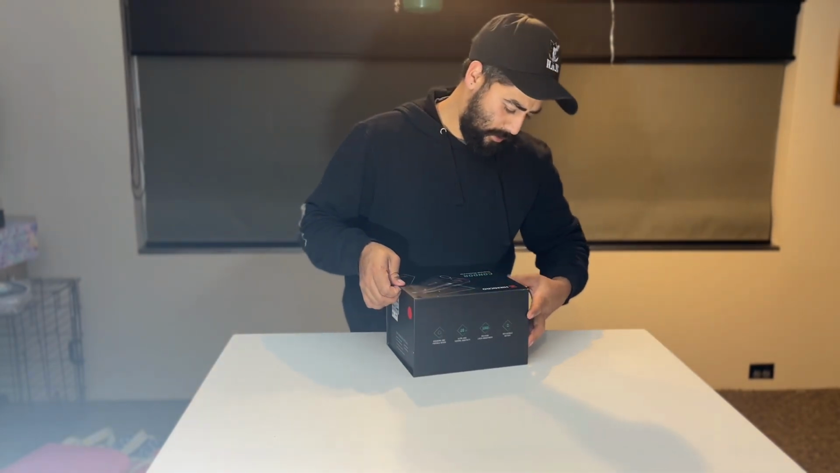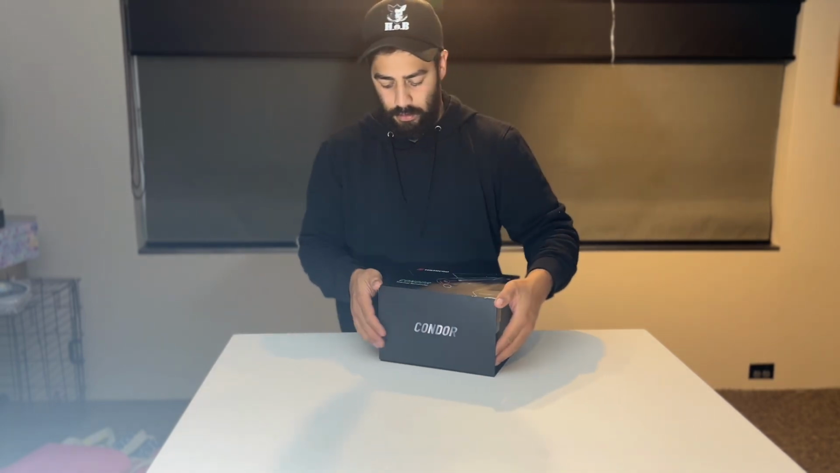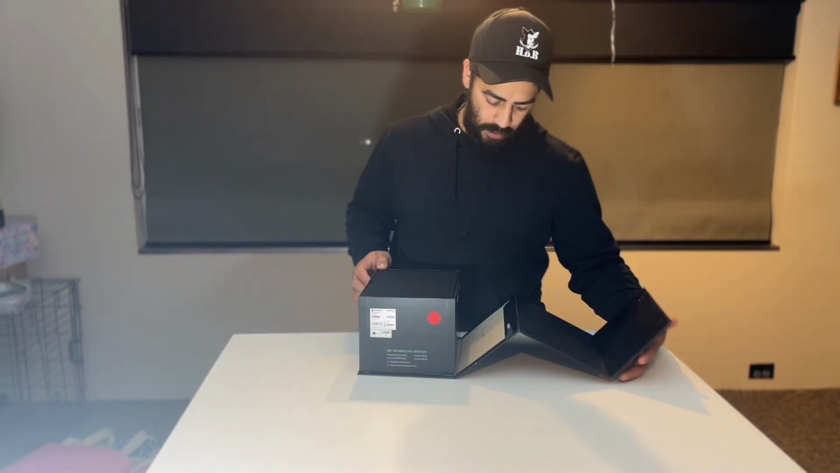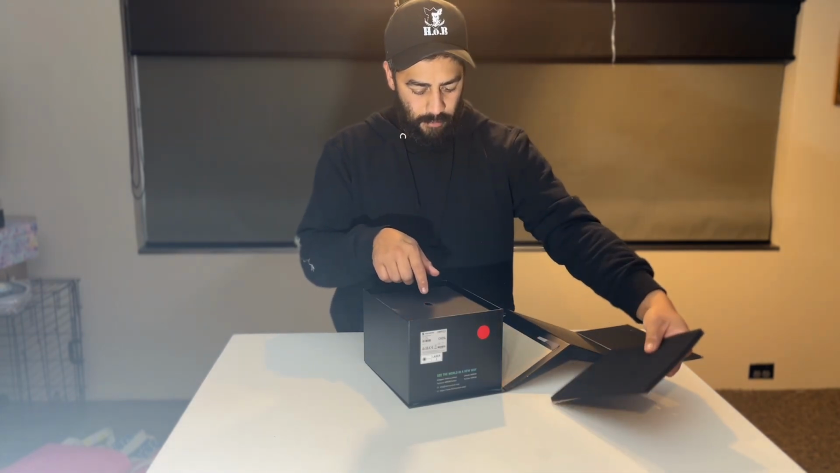Massive. Yeah, push it. Oh. Oops. It's actually got like a little magnet system. Oops. I broke this. Should be right. Fancy.